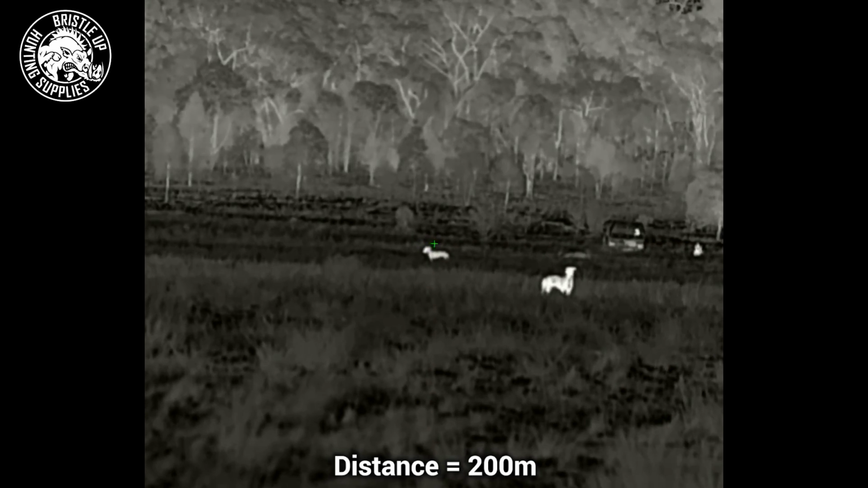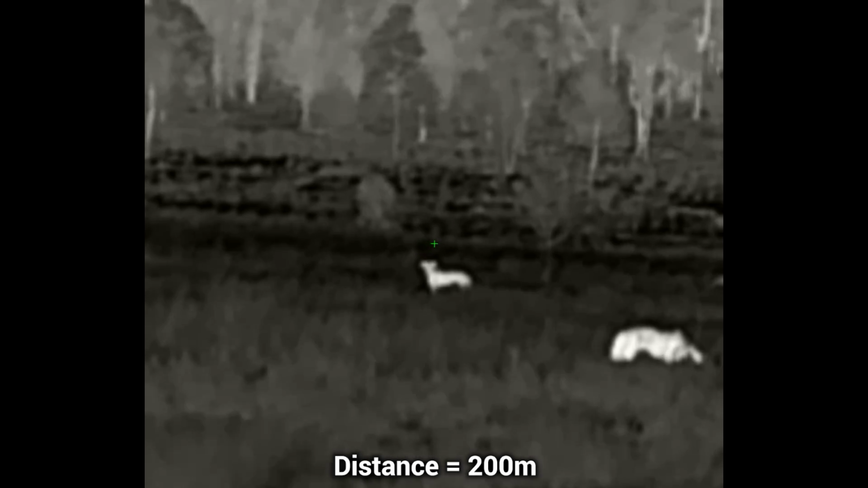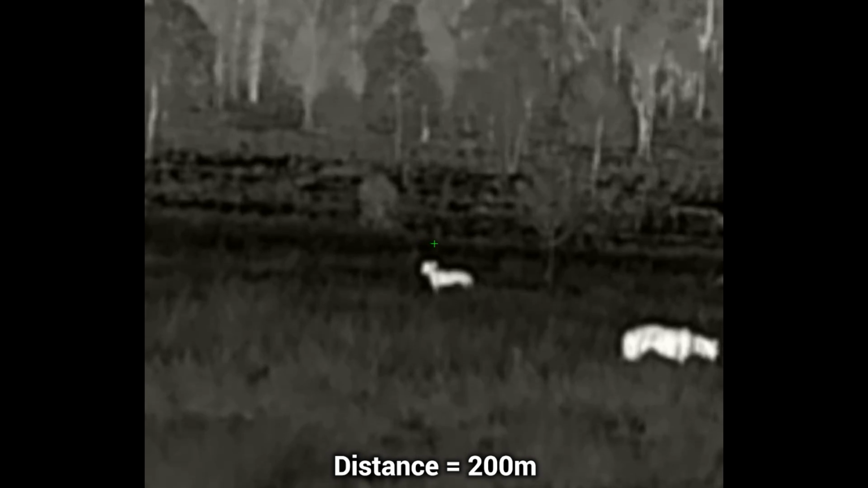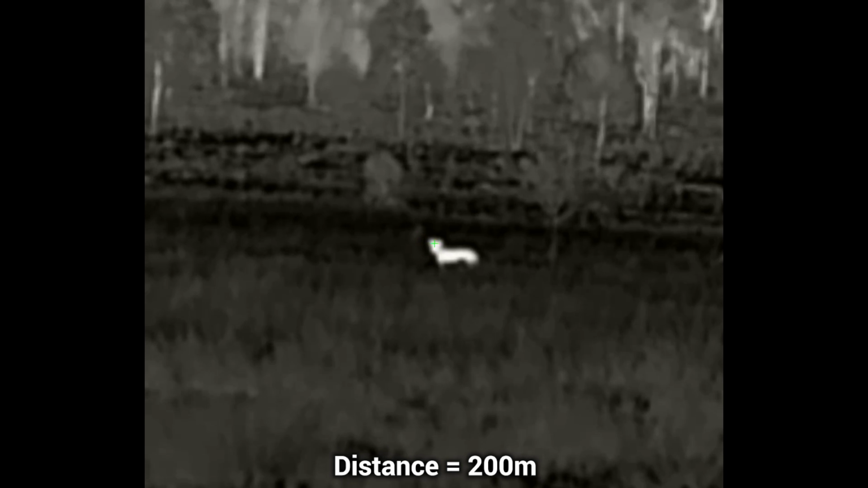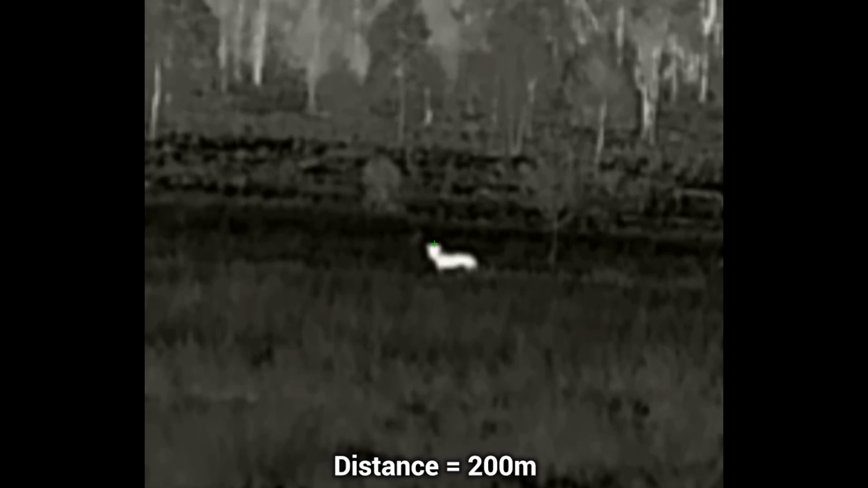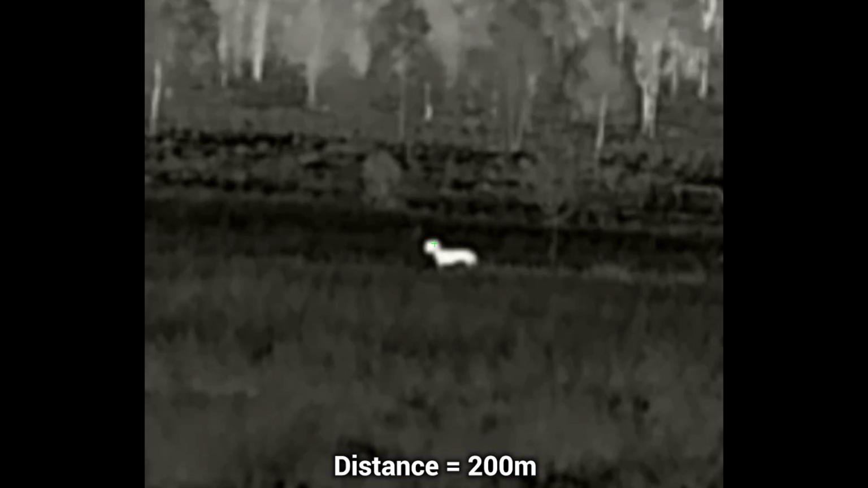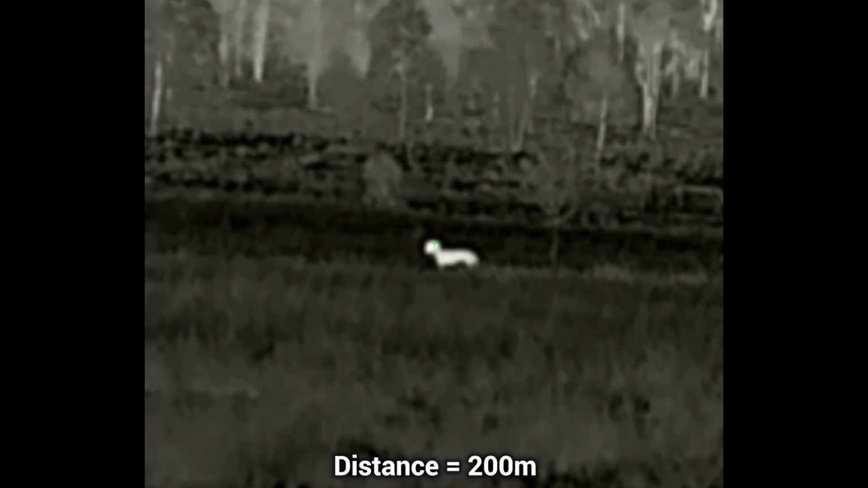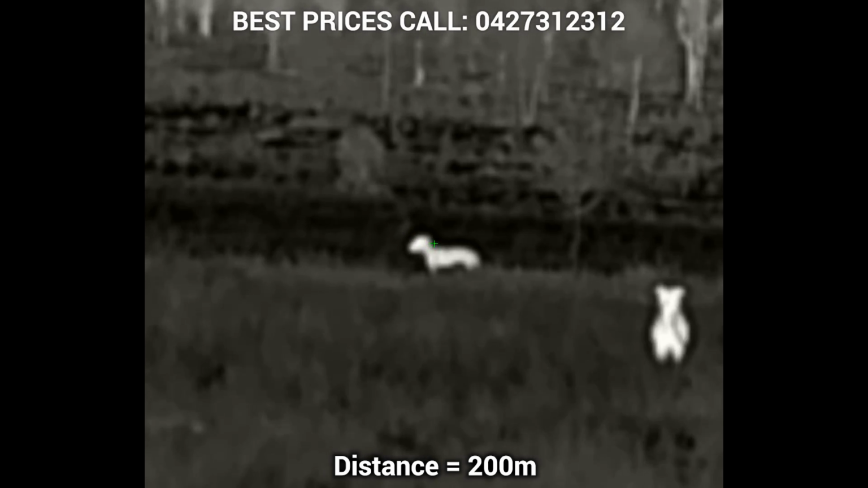5 times, 8 times, 11 times. So at 200 meters here, I feel like this is probably max headshot range. You wouldn't want to be trying to do headshots too much further than this on a small animal, such as a wild dog or a kangaroo.